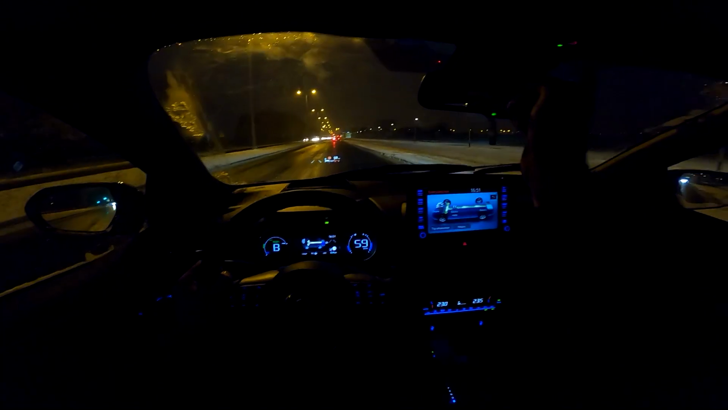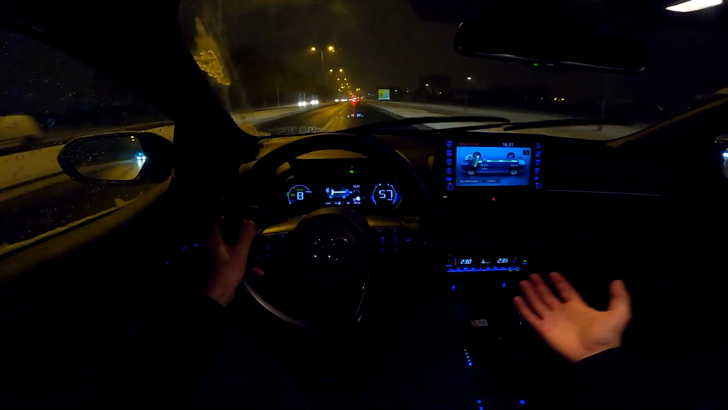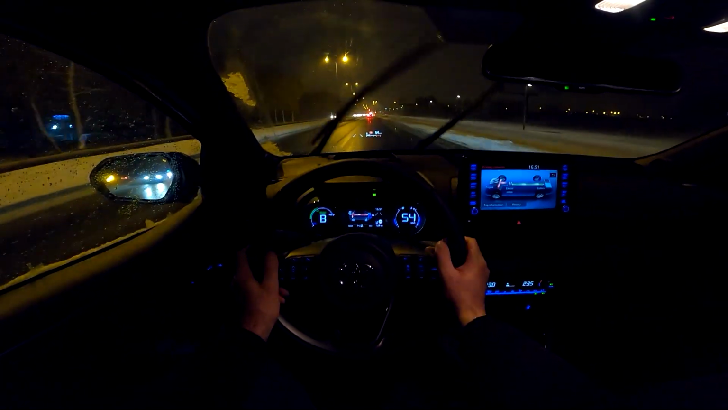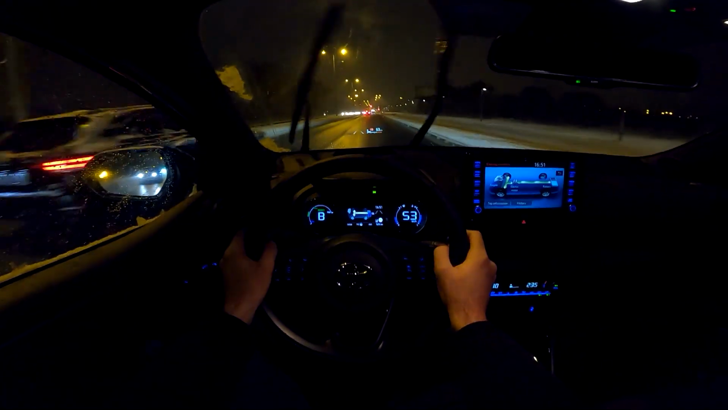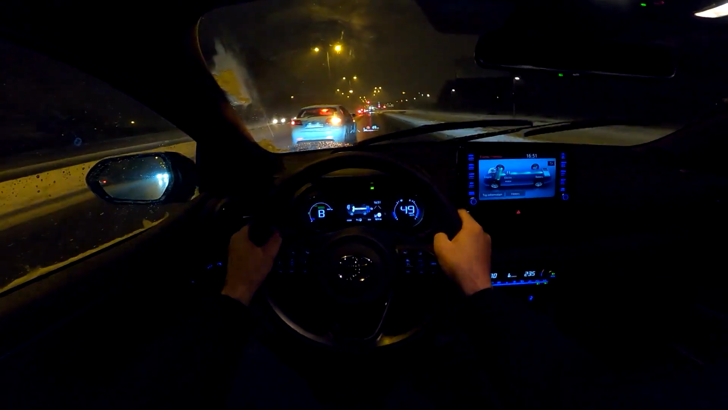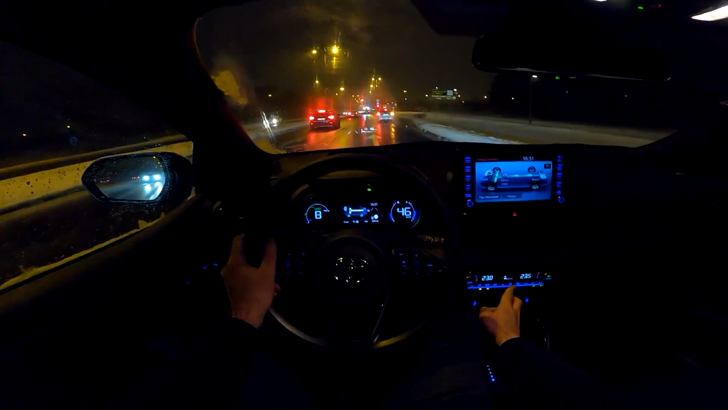Let me turn on these small lights so that you can better see the whole interior. You do have the steering wheel right here in front of you, so more towards you, which I think is good. And definitely the driving position is so much better than the predecessor.